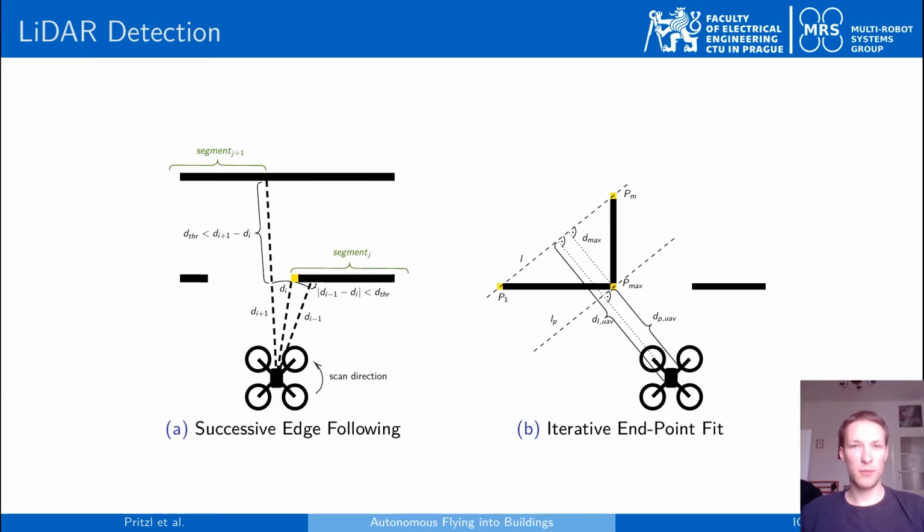Therefore, we also employ the 2D LiDAR for the window detection. Using the 2D LiDAR, we are able to detect the left and right edges of the windows. We do this in the way that we pass the data through a combination of simple line extraction algorithms, which we use to detect candidates on the left and right edges of each window. And we then fuse the detections of these candidates with the depth camera detections or with the a priori information available about the window.